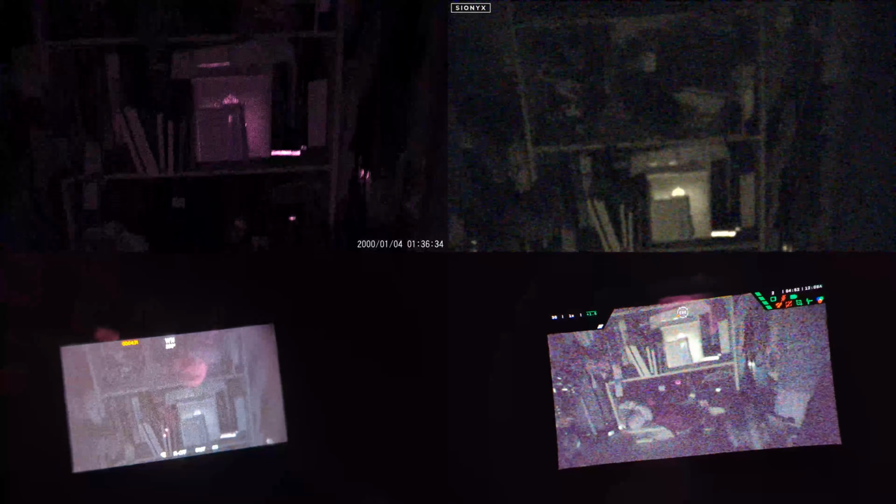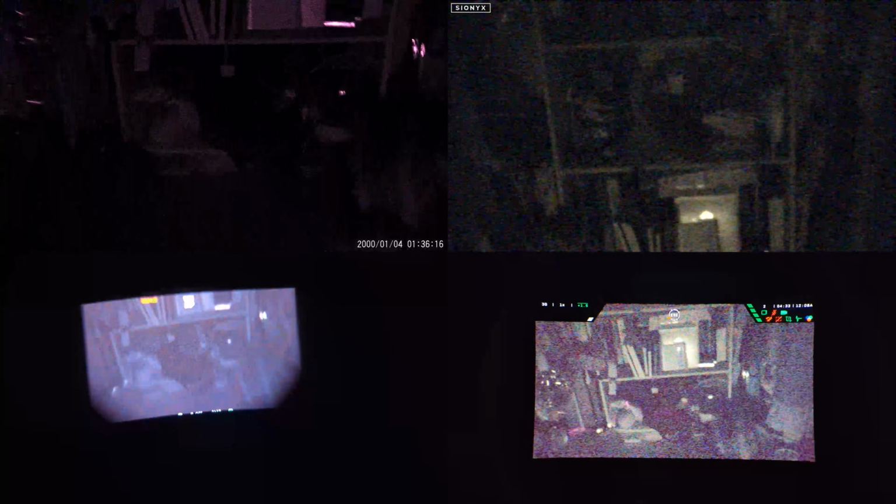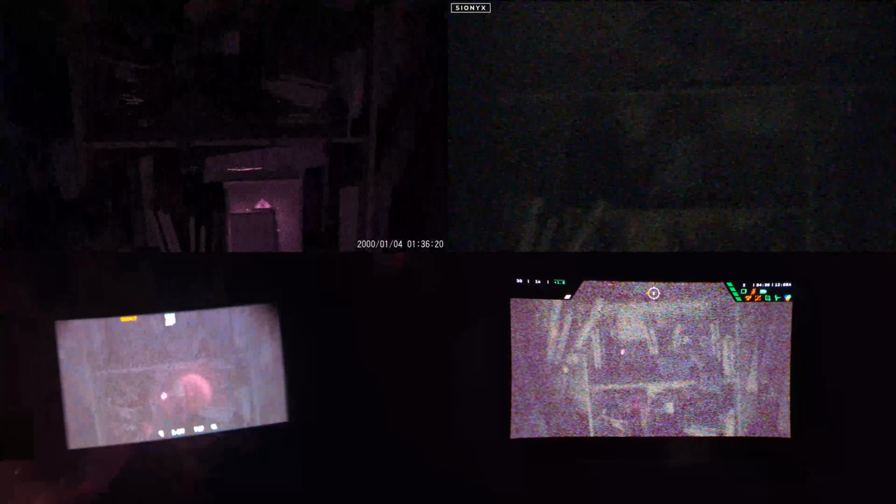On both devices, the view through the eyepiece is better at picking up objects in lower light areas compared to the recorded footage, but the difference in performance is much more noticeable with the NVG30, as the view through the eyepiece is significantly better compared to the recorded footage, which is important to keep in mind as we continue to look at footage with no supplemental IR lighting.